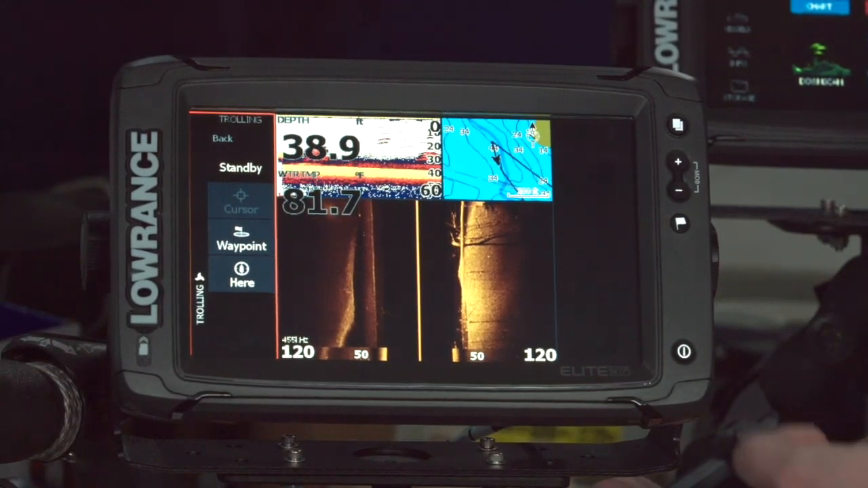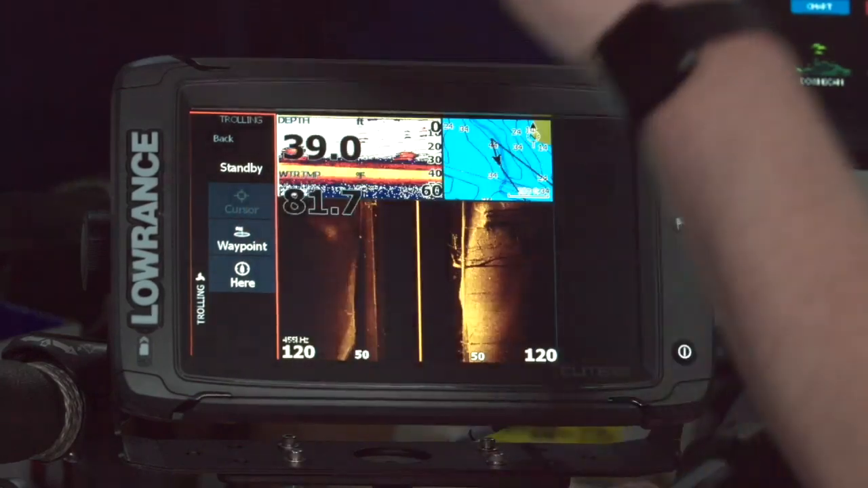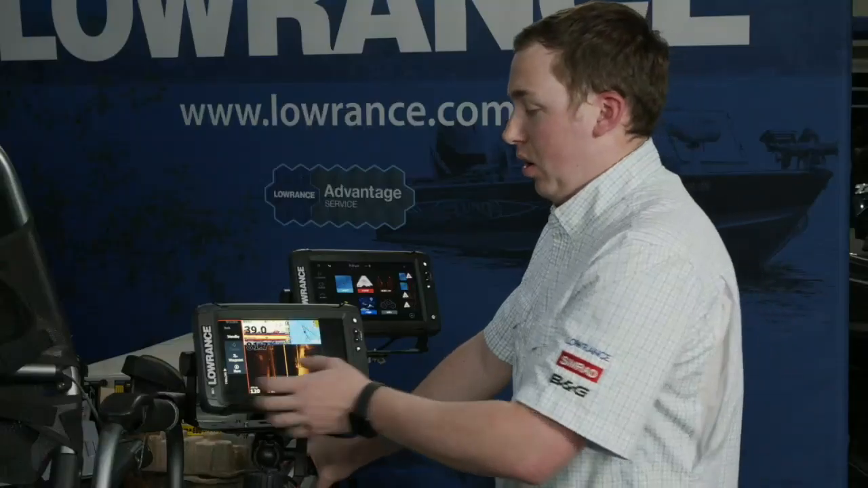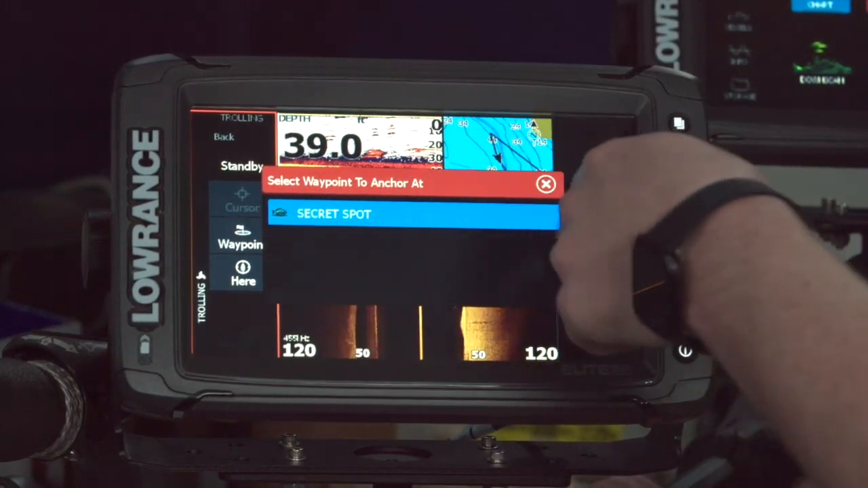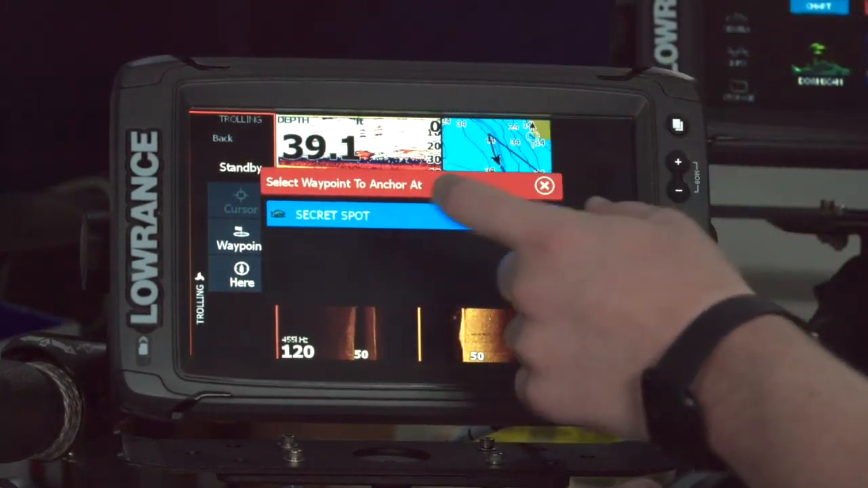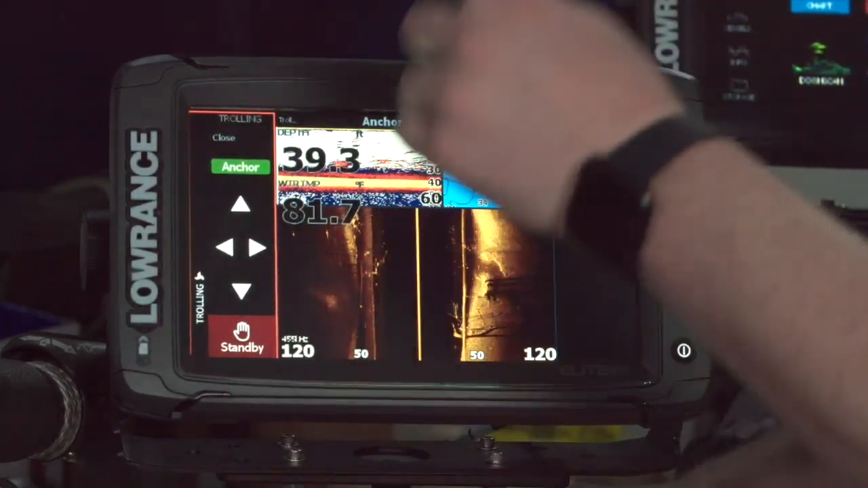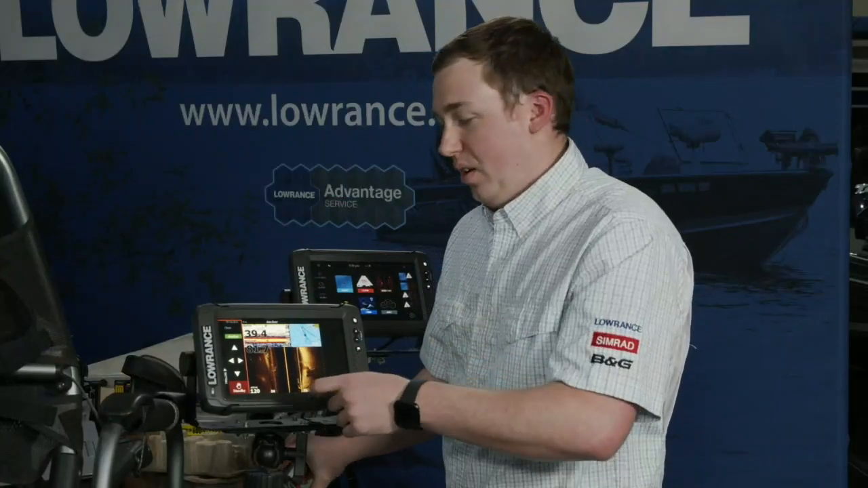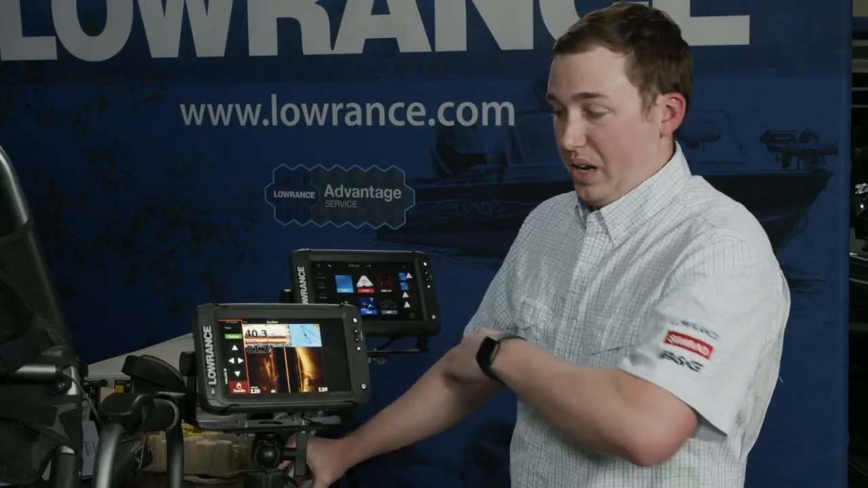I can either choose to anchor wherever the GPS says I am right now. So if I just hit here, it'll stop my boat and put it in anchor mode. Or I can do it on a cursor, or on a waypoint. So that waypoint we made earlier, I can pull it up right here, and it'll put my trolling motor in anchor mode on top of that waypoint. And that's really cool, right? Without driving the motor, I can just hit take me to that waypoint, and it'll do it.